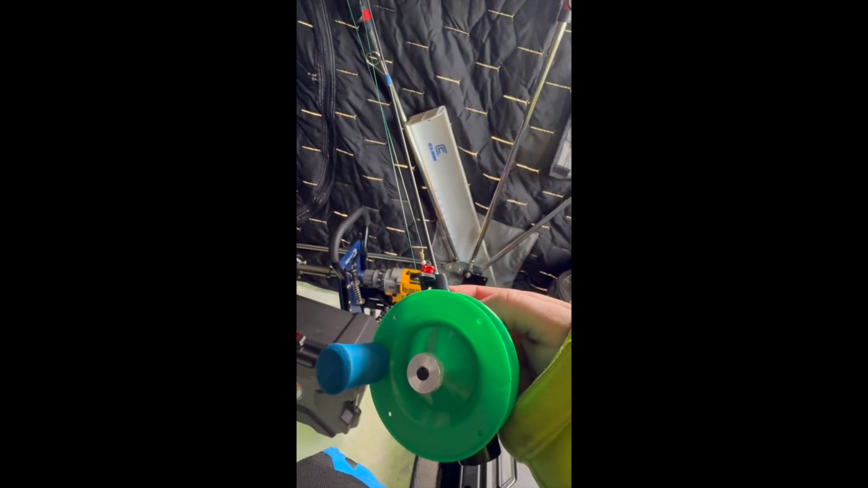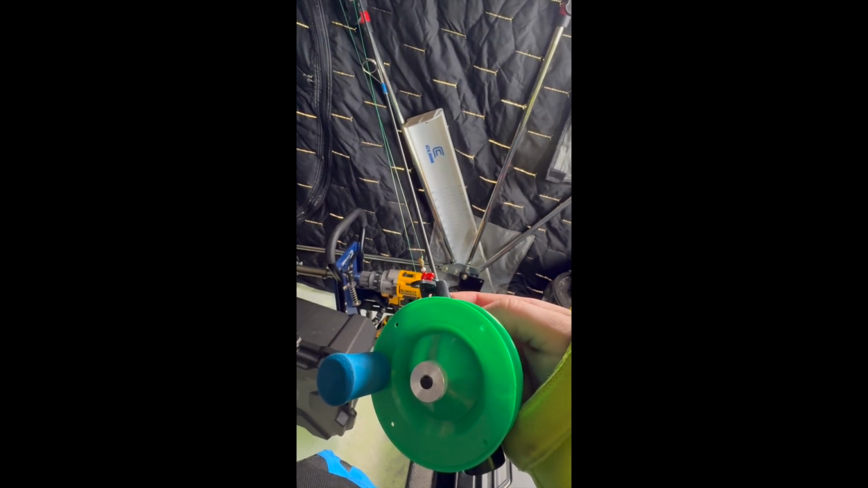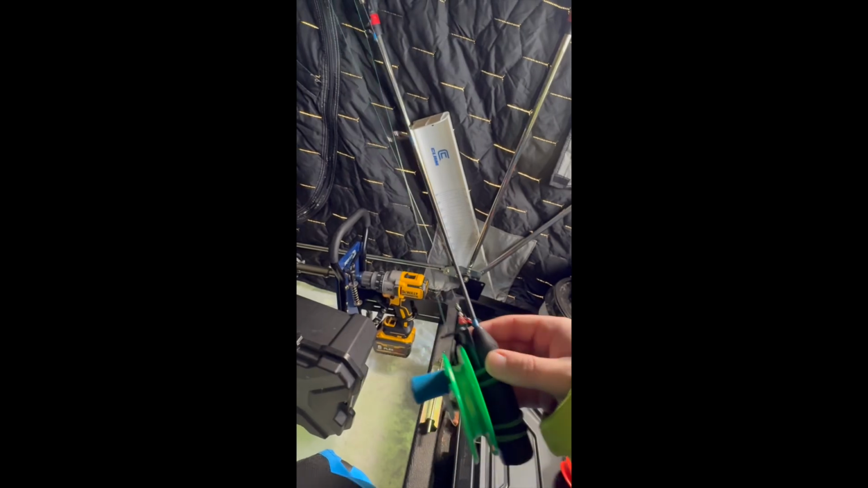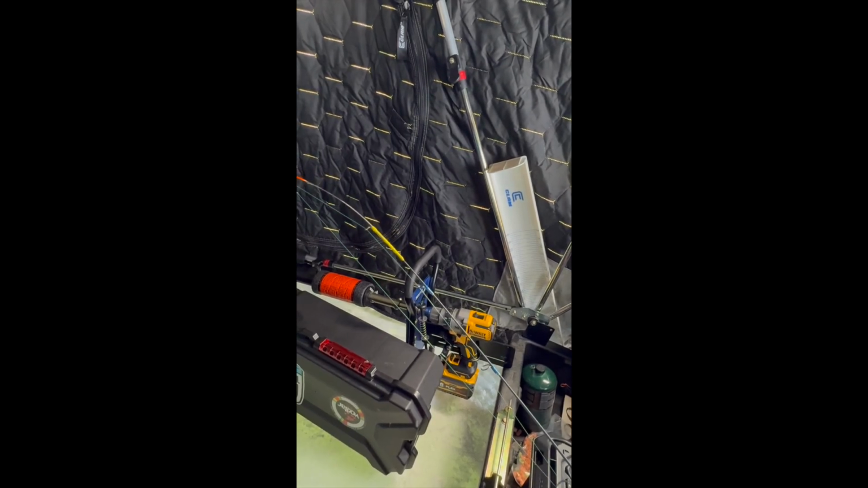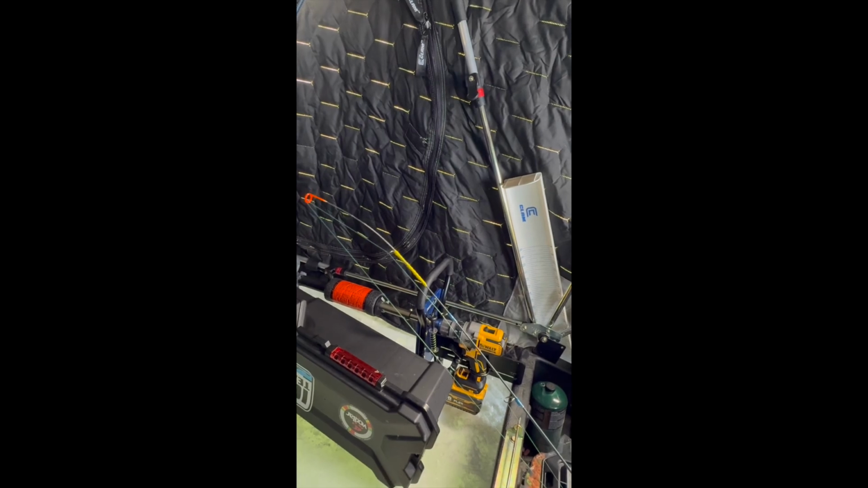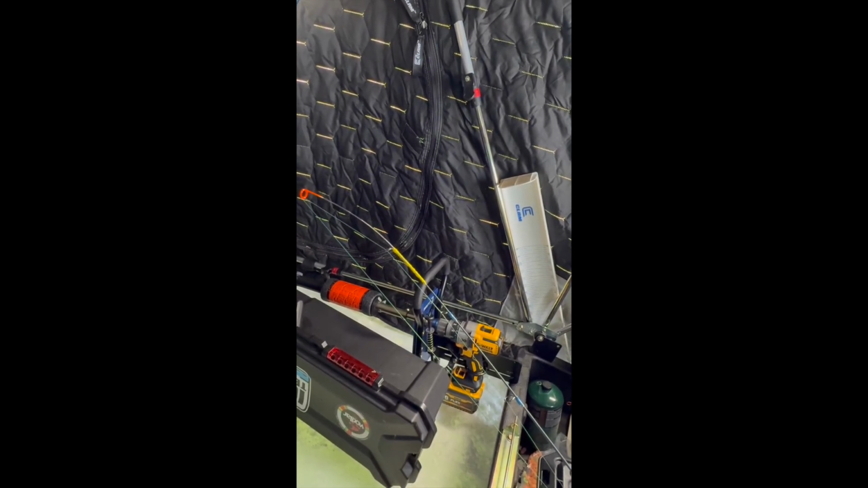That handle on there is the butt end of a rod that broke, so I took the cork piece off and I just slid it on. Works very well. The only issue I had to deal with is that they didn't have any of the spring bobber ones in stock when I was buying them, so I just tied a spring bobber onto it. I did use some fishing line, and then I used some clear nail polish just to hold it all together.